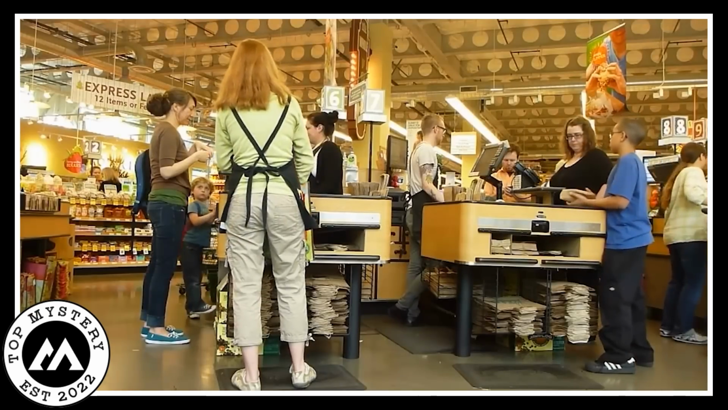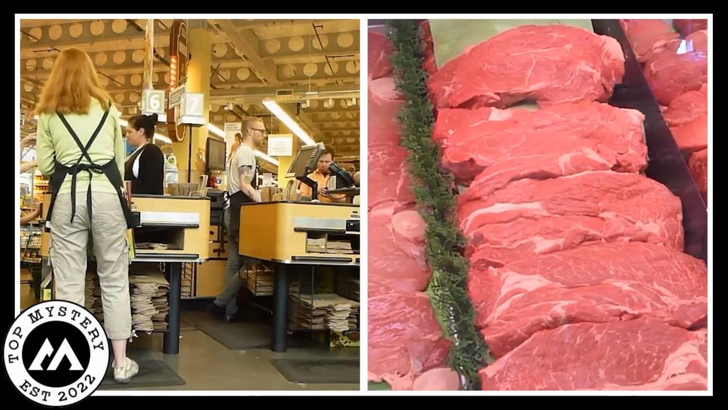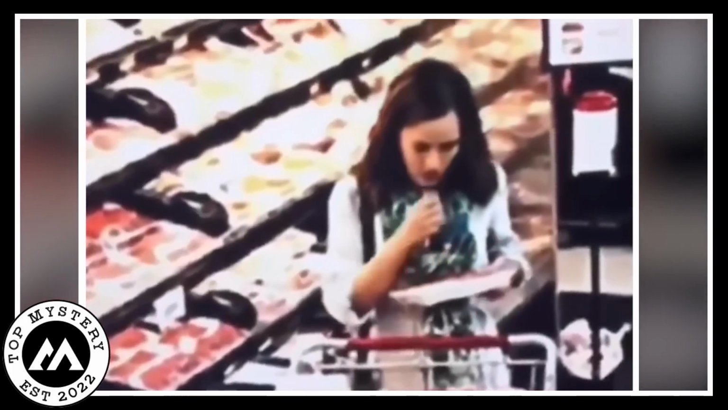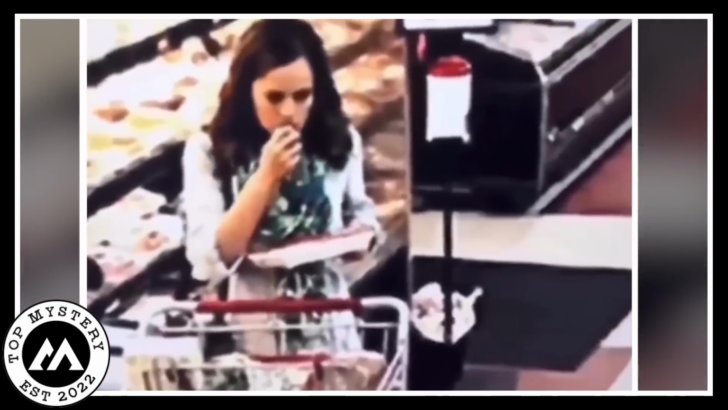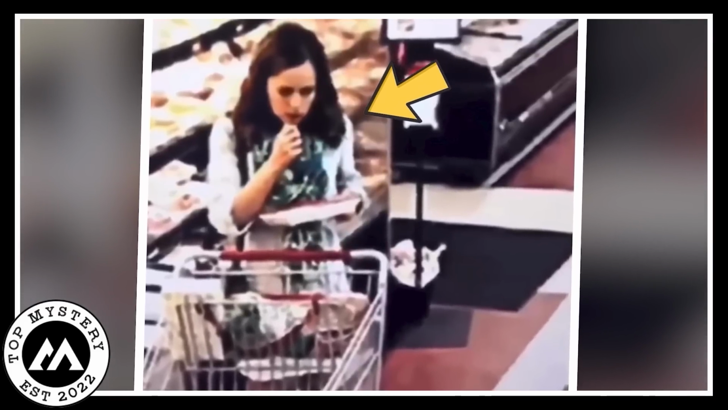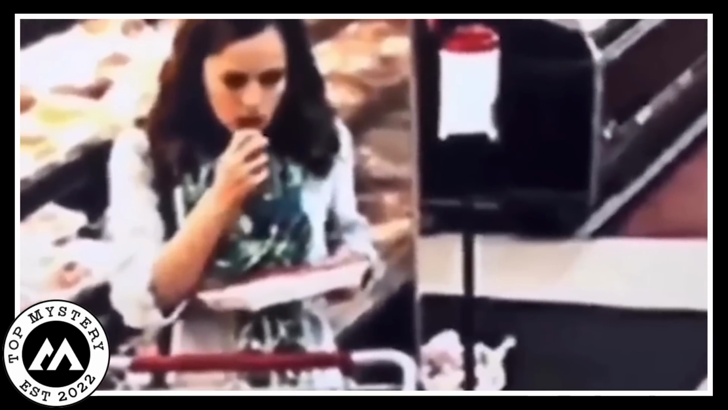Amid the hustle and bustle of the market, this girl suddenly made her way to the meat section. There, she grabbed a packet of raw meat and tore it open with her hands. People nearby were shocked and couldn't believe their eyes as she started eating the raw meat. It was a horrifying sight. She devoured the meat as if she had a never-ending hunger, almost like she craved blood. Her expression was strange, and it felt like she had become something otherworldly, something not quite human.